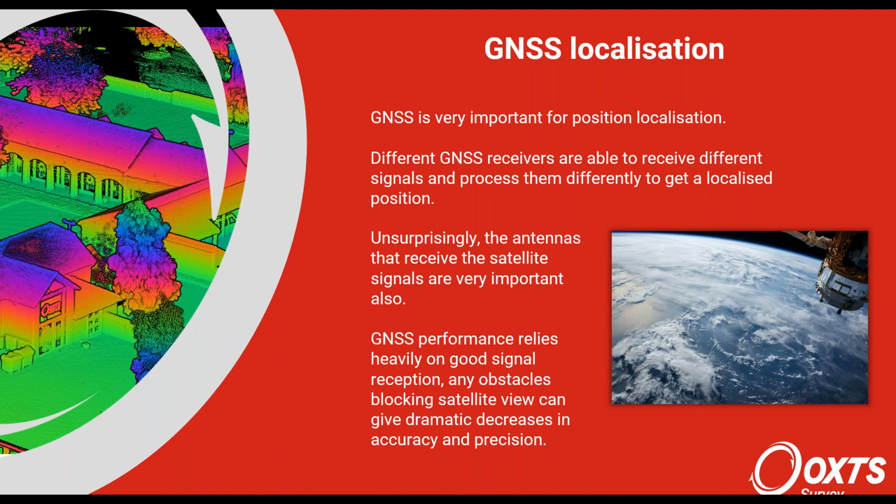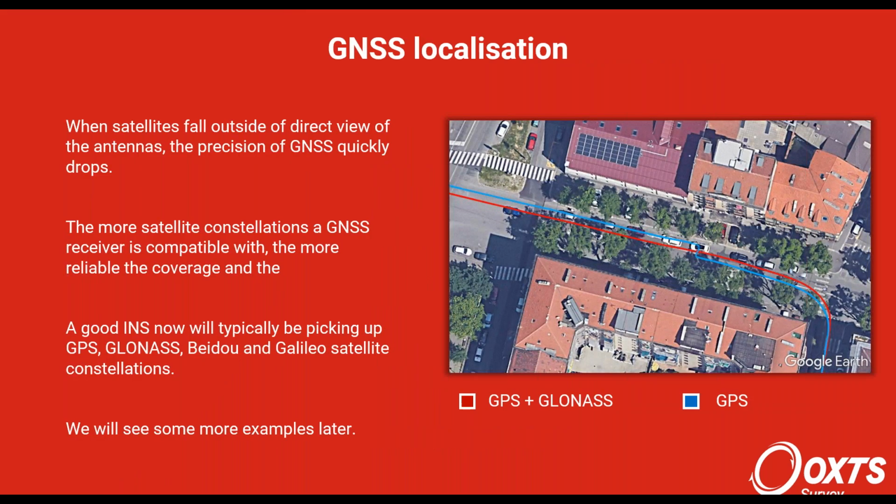You can imagine you've got the positions of two antennas and you're using the baseline, the line between those, to pin down what your heading is. And the heading is very important because that's going to stop the IMU random walk from just drifting away. So you need to consider all these things.